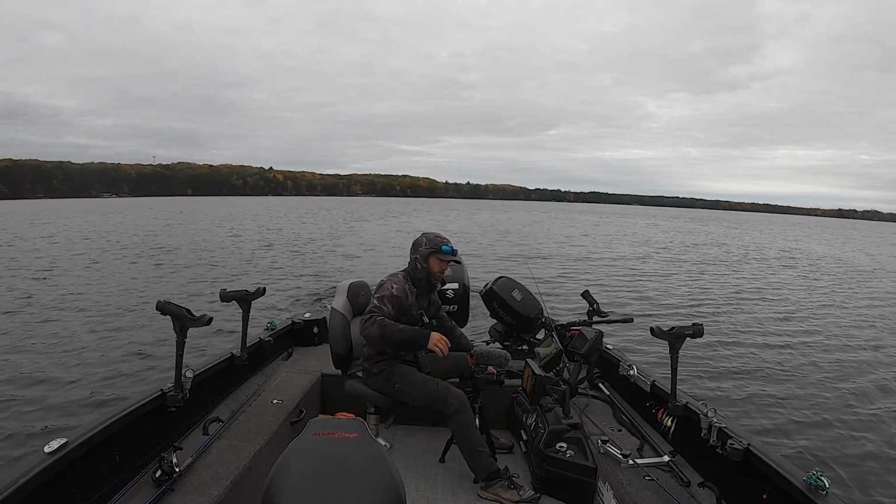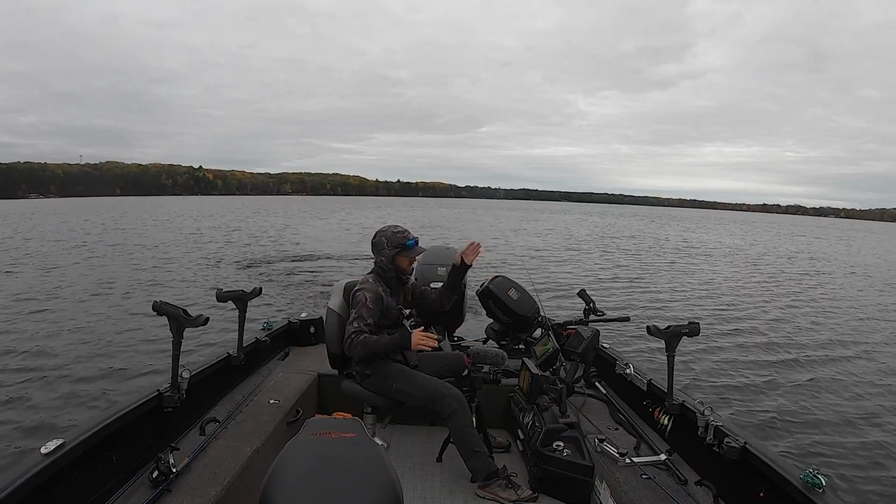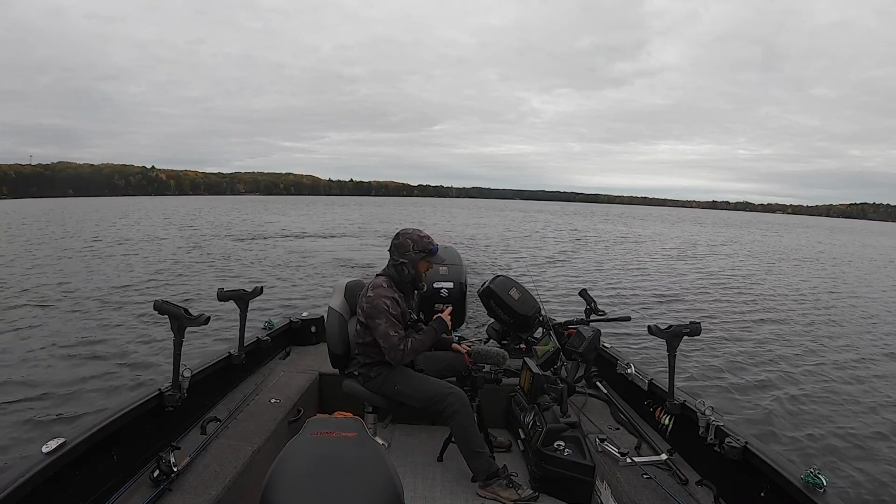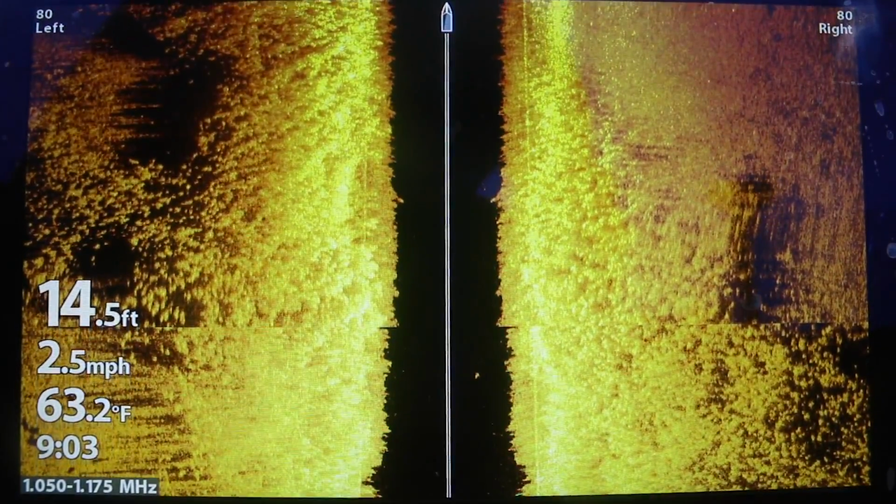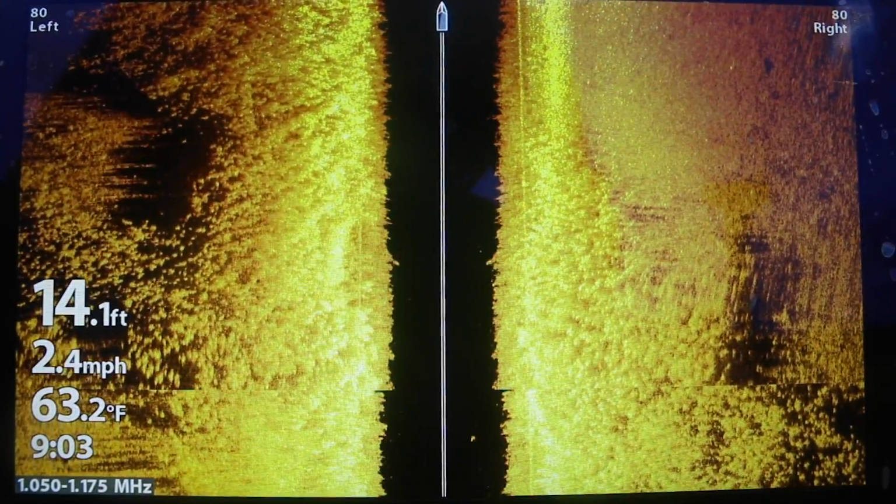A lot of times you might be doing this with a trolling motor where you see those fish perpendicular to you, you hit spot lock and your boat swings and those fish are right there. But it's just as easy to drop that waypoint, keep looking around, and then go back to those fish a lot of times. So we'll keep cruising around here. See what else we can see.